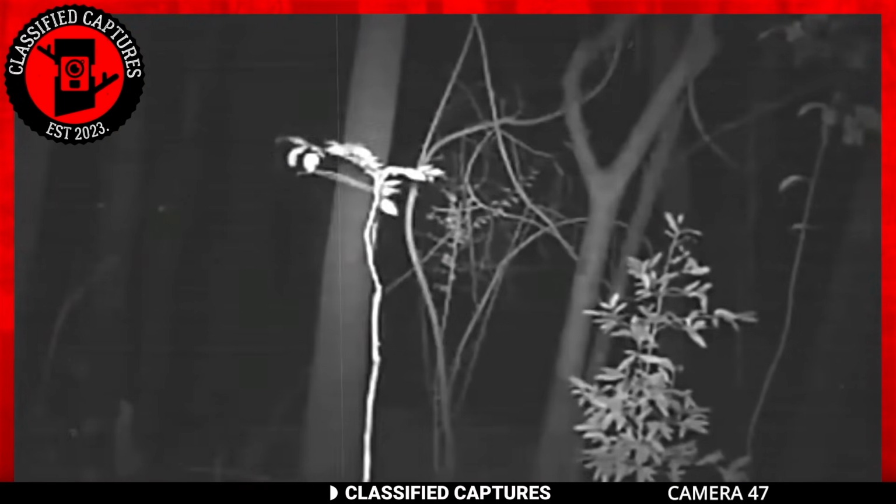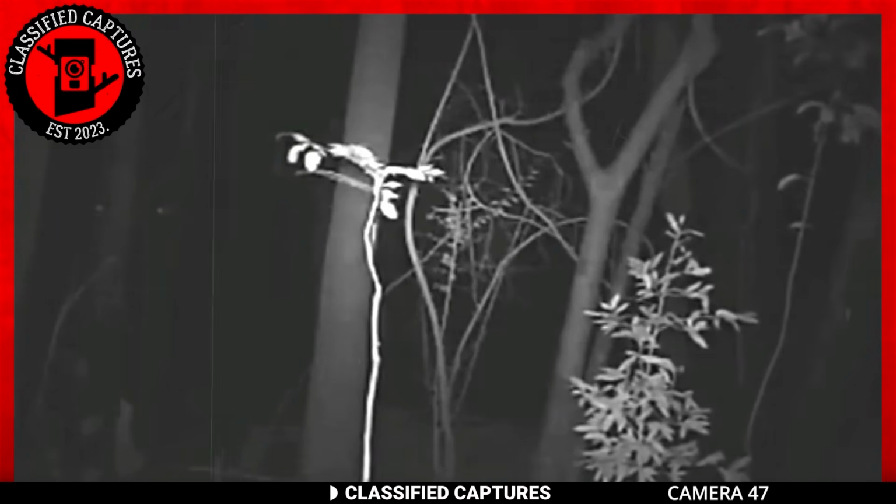What do you expect to see when you set up a trail camera in the wild? Wildlife, right? Then what is this? Do you see it? Even though the video is blurry and dark, if you look closely, you'll notice some humanoid figures moving in the darkness.